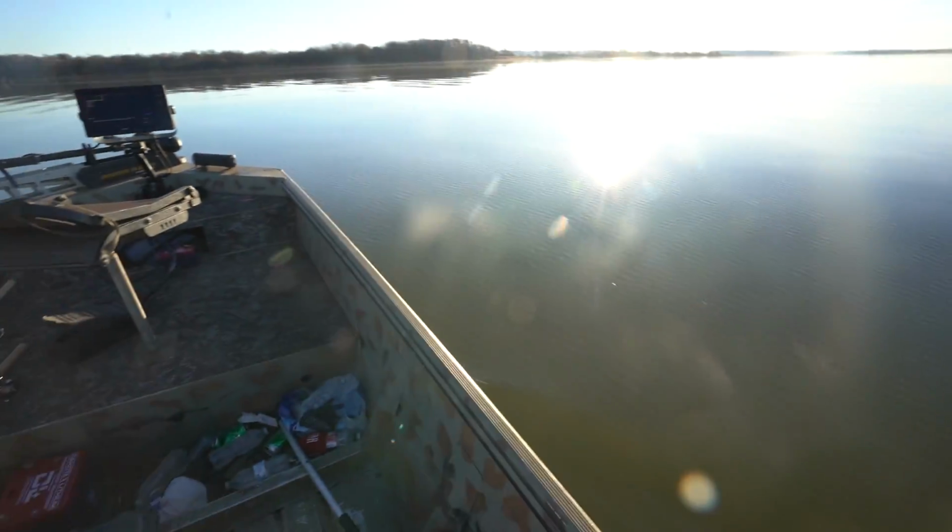Guys, look at this. I'm talking slick, calm. But that's what I have to have for this boat, because it's so light and it's only 16 foot. So any little bit of wind, I'm either rocking or being pushed away from the fish. So let's see if they bite.